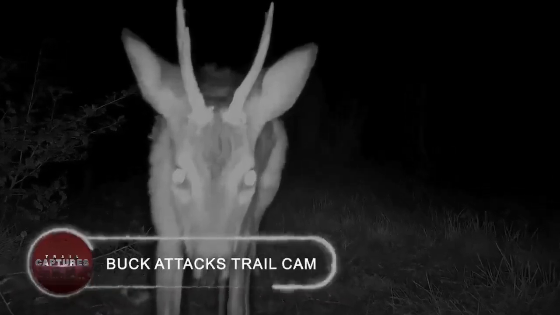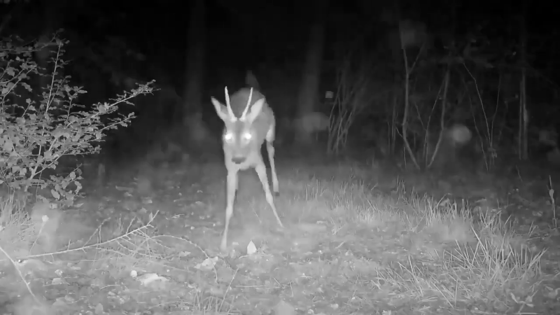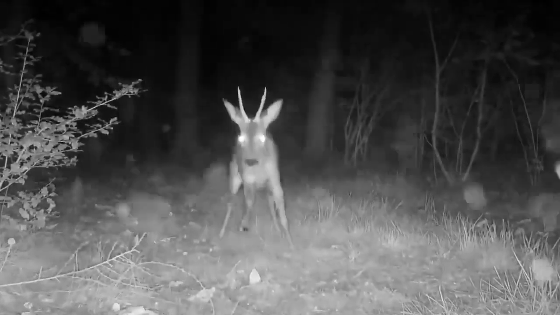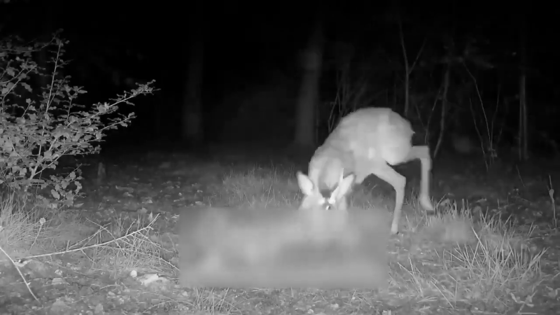Buck attacks trail cam. They look like they're ready for a battle when they appear on camera. The deer bolted toward the camera after buckling up and standing in front of it. When you hit it a bit lightly at first, it returns quite fiercely this time and then comes back. The deer genuinely glared at the camera, not only missing this time. He then attempts to destroy it while working on its backup plan.